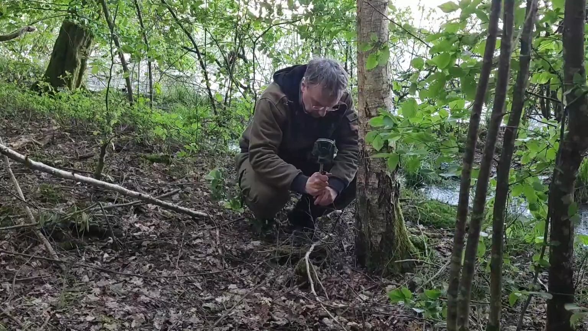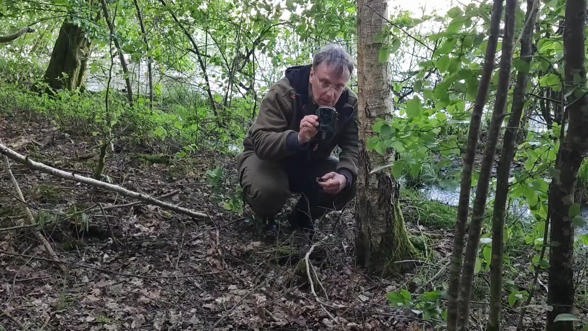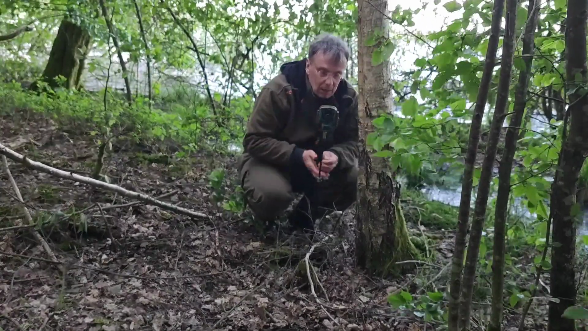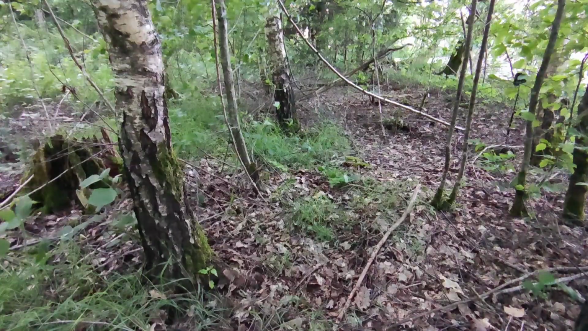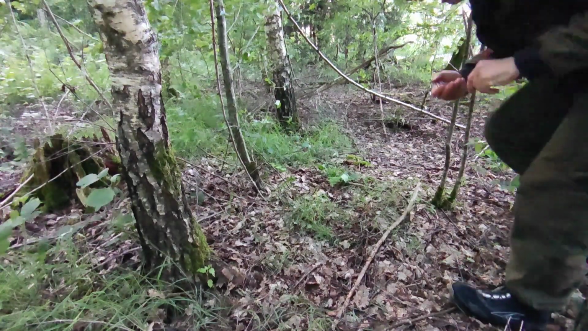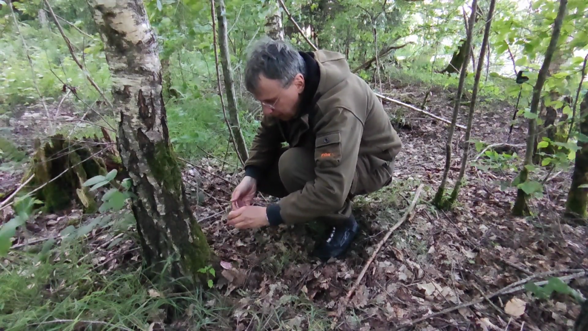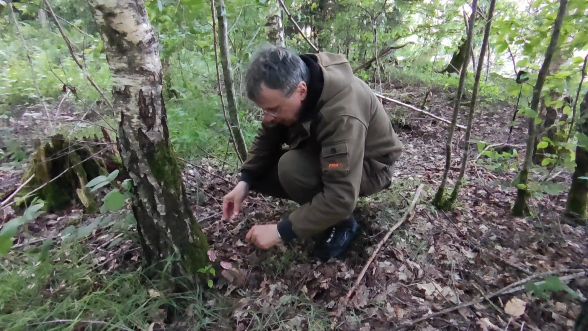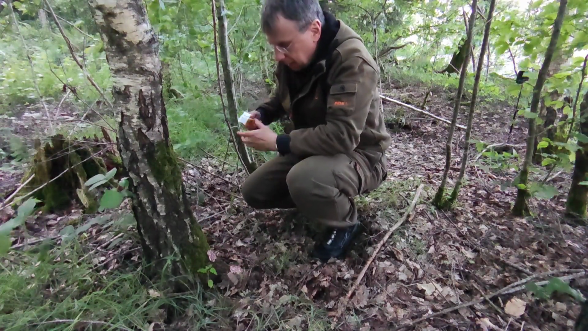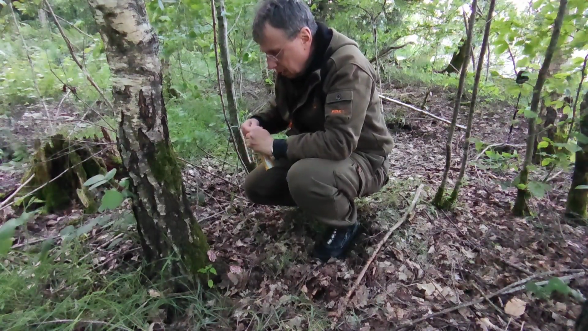Here I fix the second trail camera, make sure that there's nothing right in front of it, that there is enough space, and again I put my salami bait at a tree. Here it is a birch tree, and I also use the wildlife magnet, the paste, which is actually quite expensive.